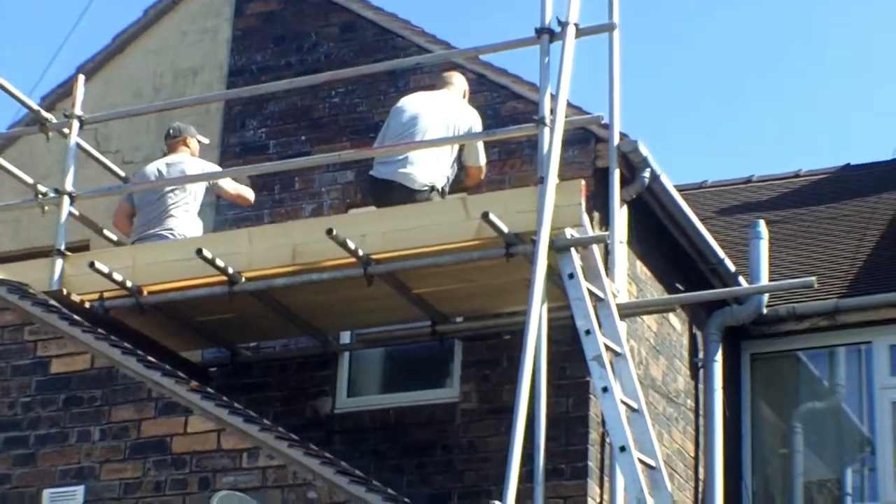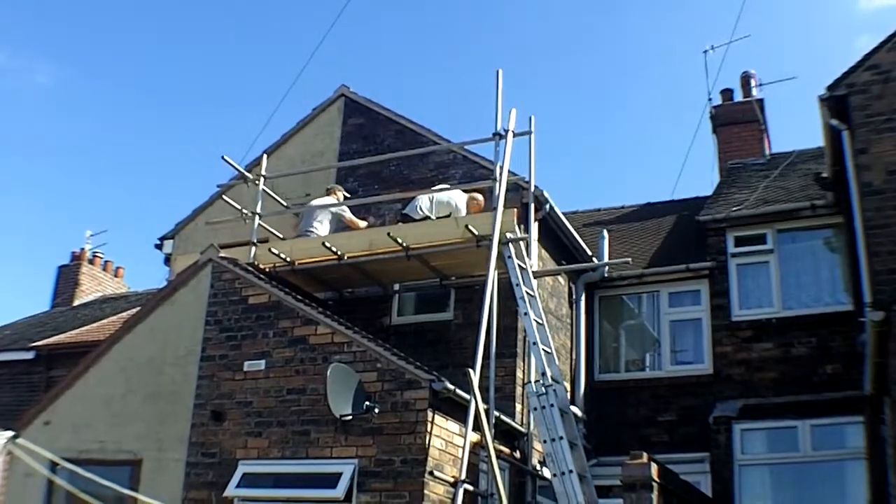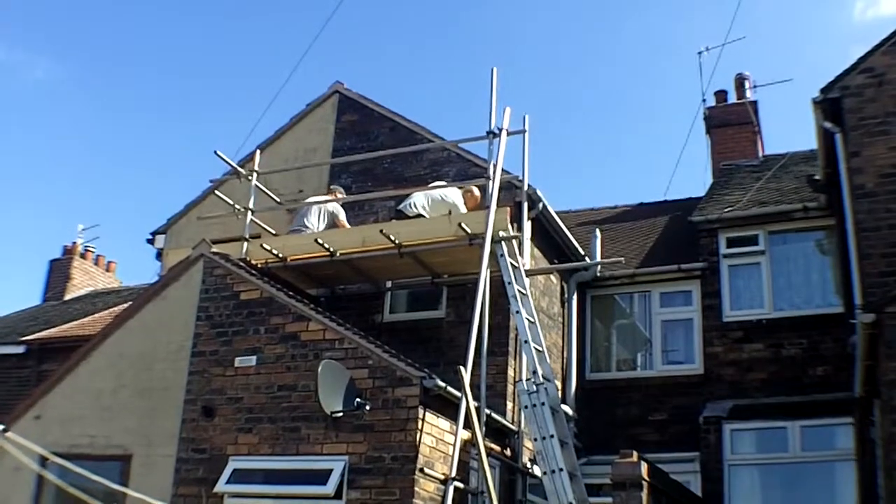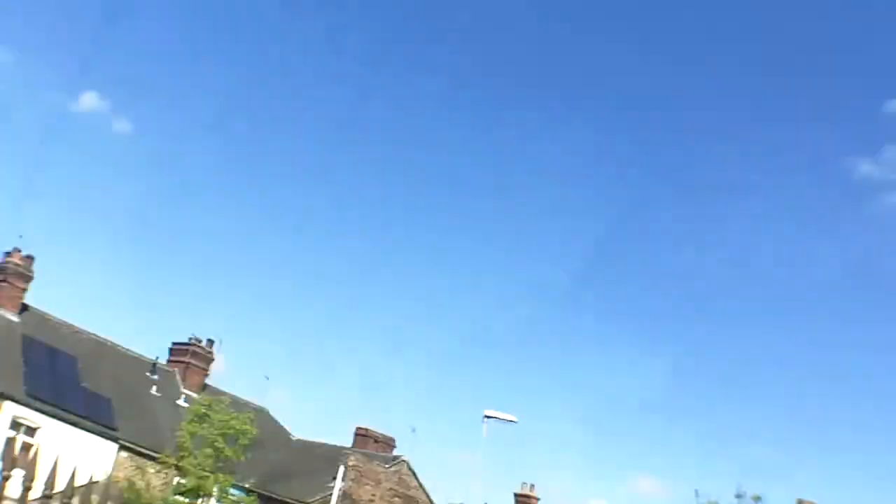Once it's dried, I'm going to come back. I'm going to get my thermal camera out and go over that site again, just to see if it makes a difference in regards to temperature, and also after it's rained I'm going to come back as well just to see if there's any penetration. There shouldn't be, because they're going over the courses as well, so they're getting the paint in the coursework as well, just to ensure that there is no water penetration there as well. So that's it, we're nearly done now.